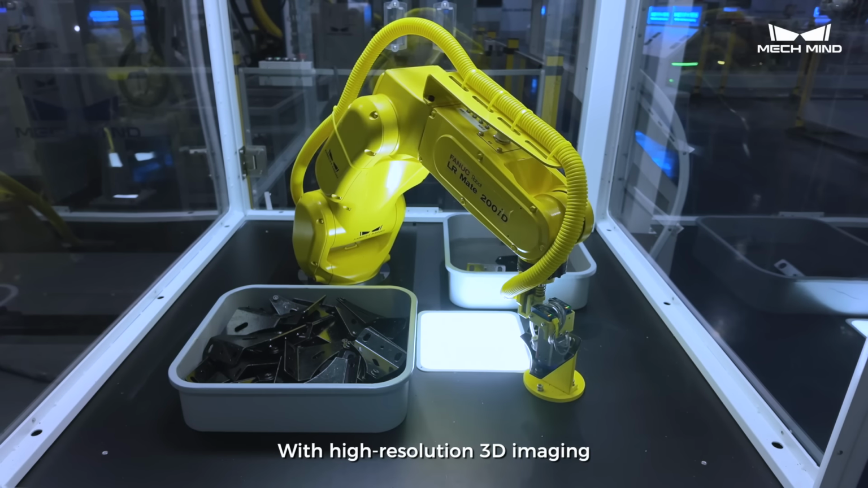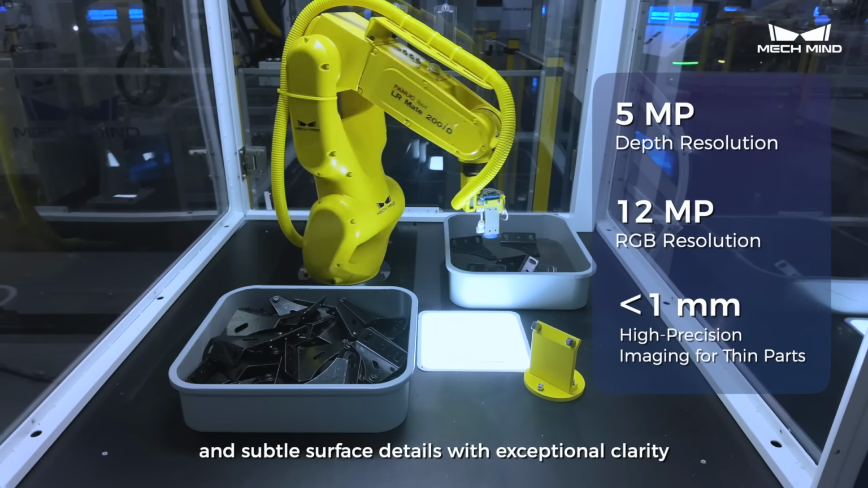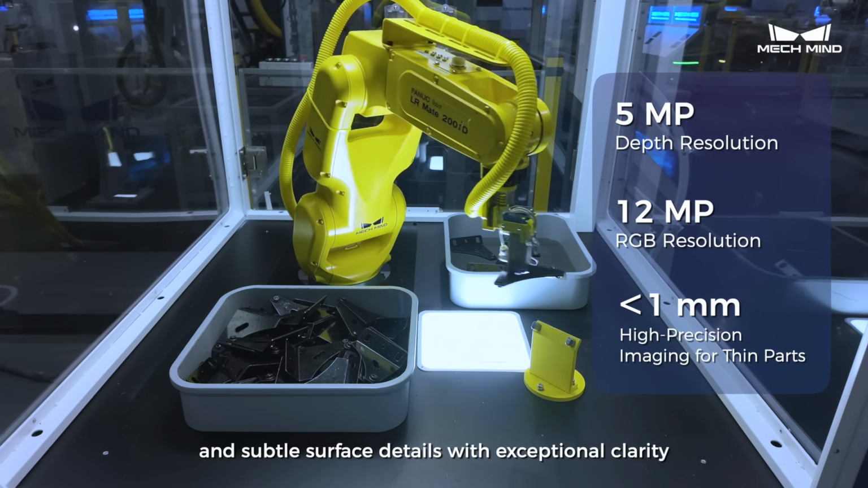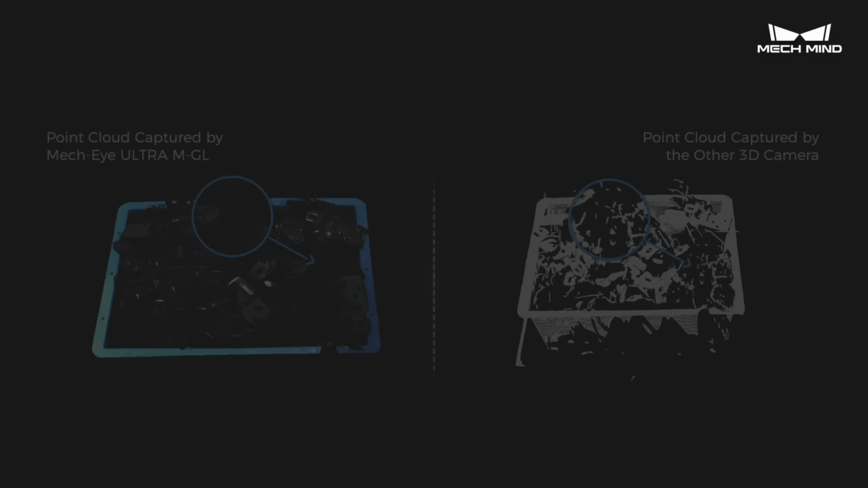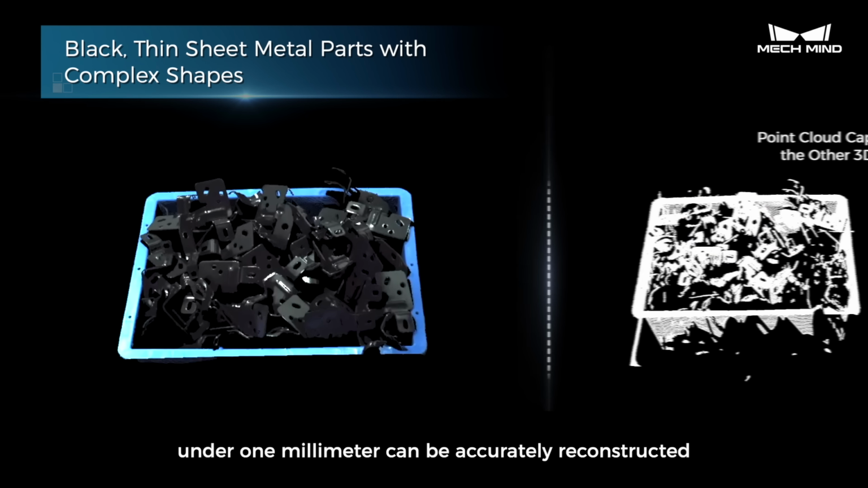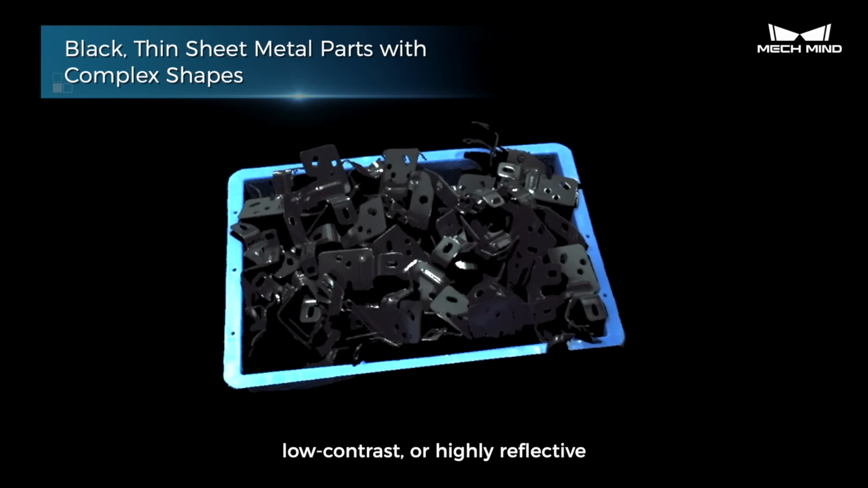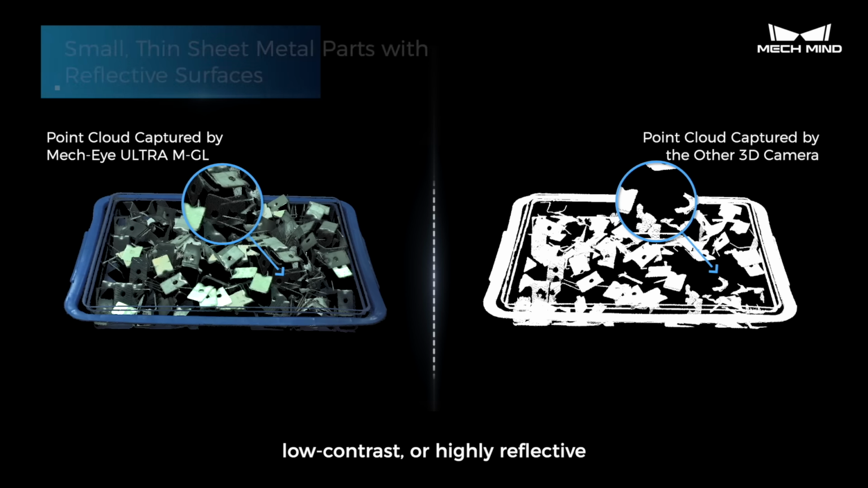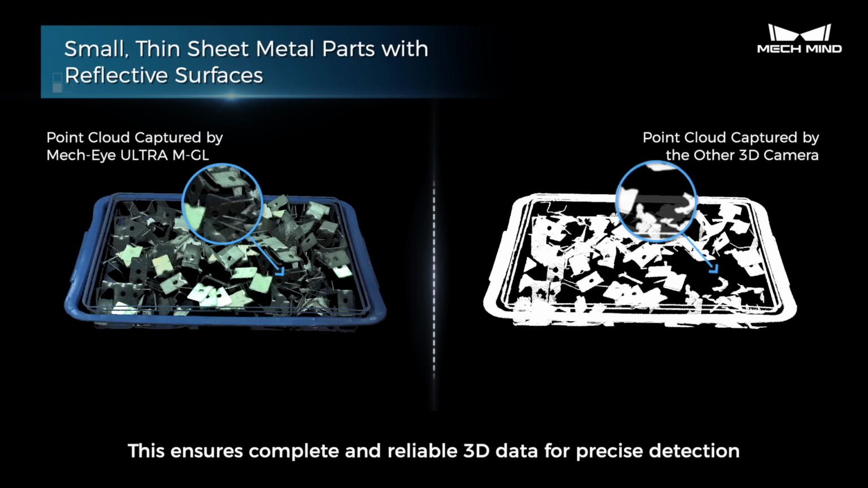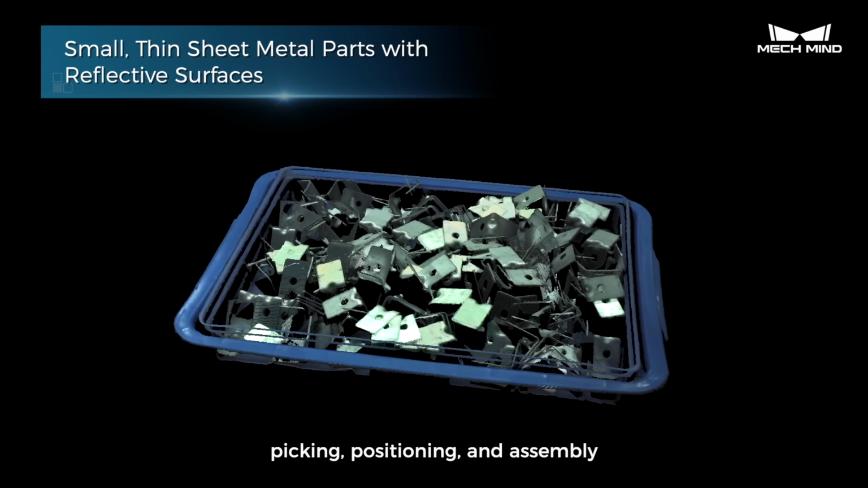With high-resolution 3D imaging, the Mech-Eye ULTRA M-GL captures fine edges and subtle surface details with exceptional clarity. Even ultra-thin sheet metal parts under 1 mm can be accurately reconstructed, whether their surfaces are dark, low contrast, or highly reflective. This ensures complete and reliable 3D data for precise detection, picking, positioning, and assembly.